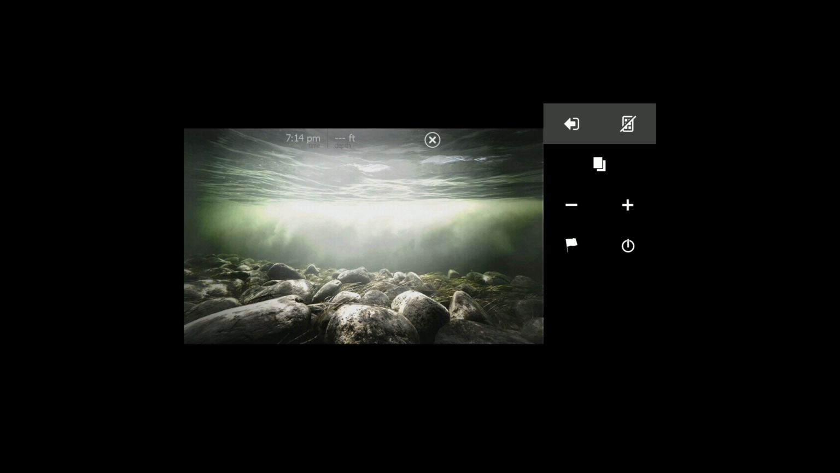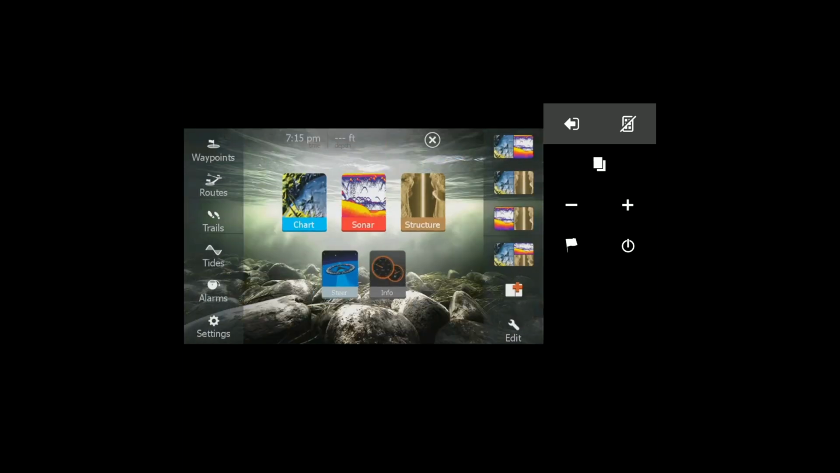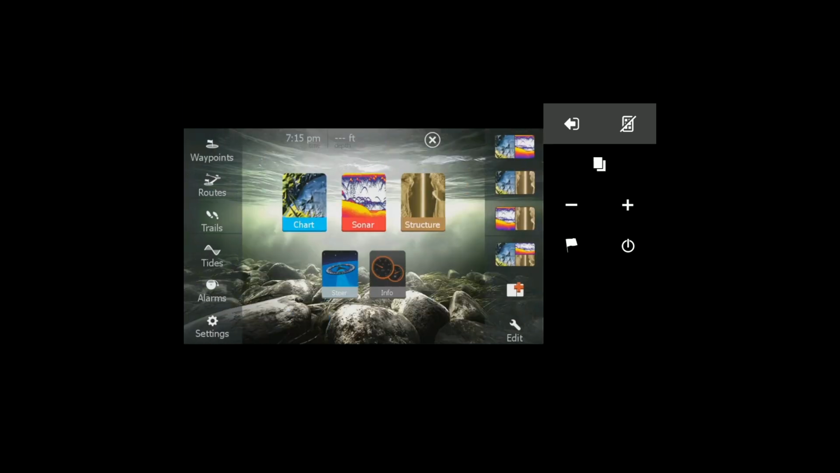That's about it, really. You can have a steering screen that tells you where to steer. I prefer the chart over this, and you can also do an info screen. I think most of the time the chart would be the most useful on Stillwater.